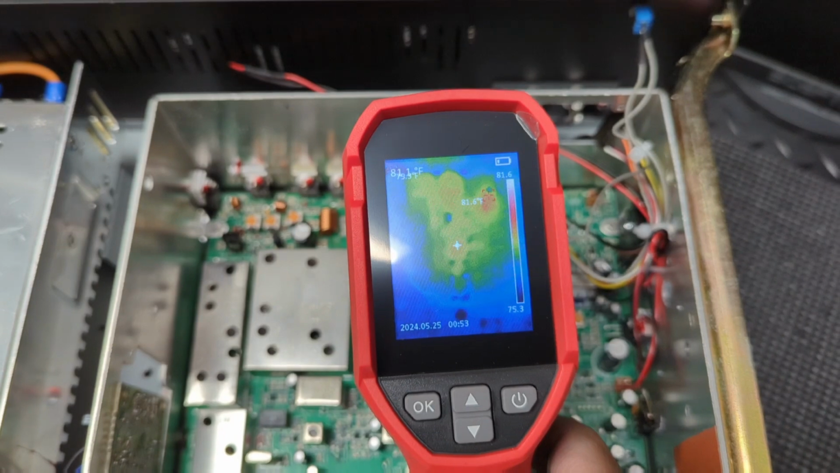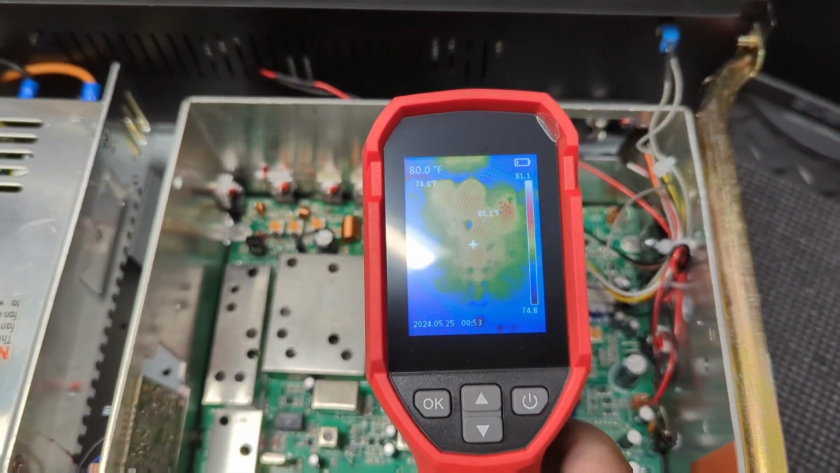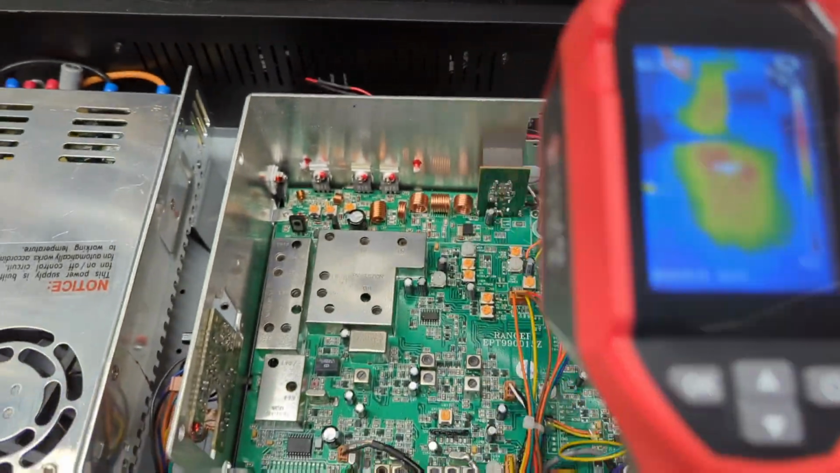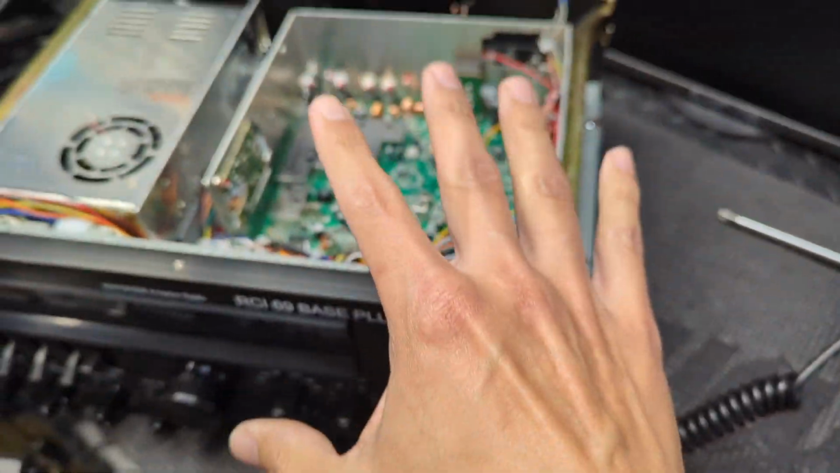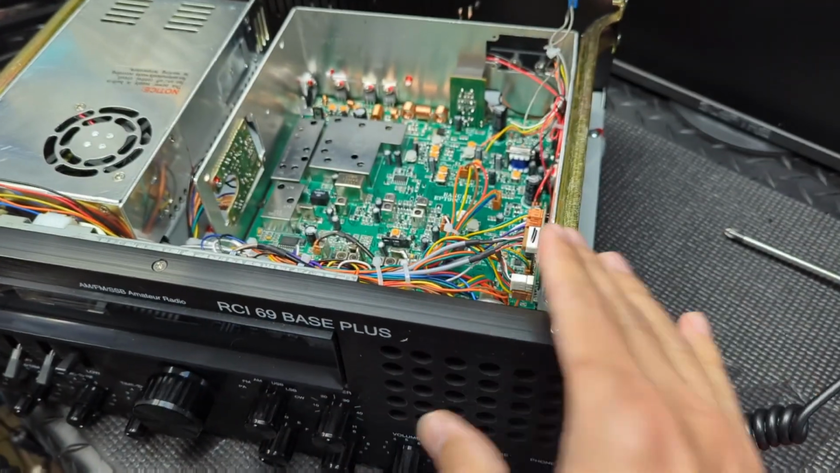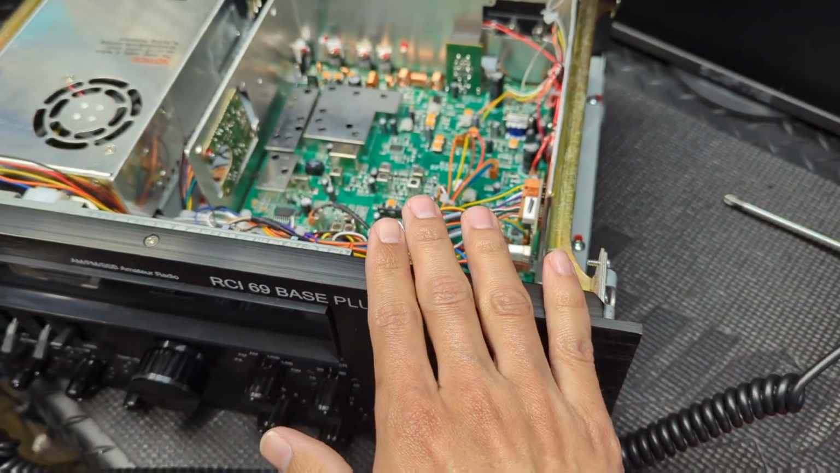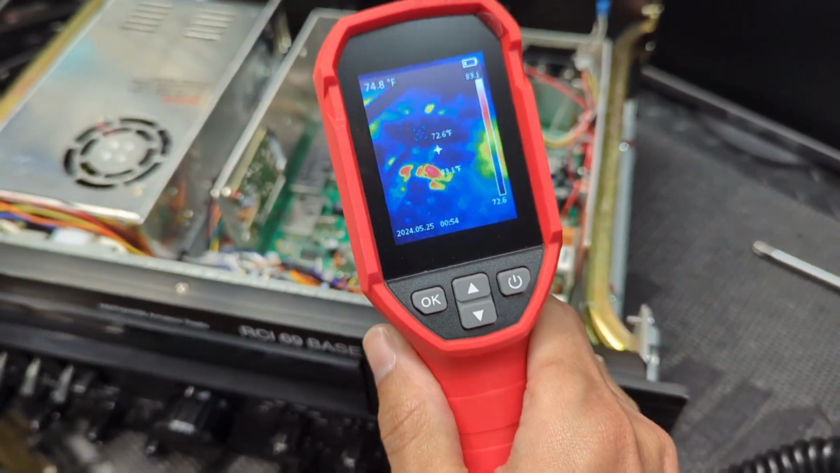So the heat is actually getting spread out. That's why you want to do this right when you turn it on, to see before stuff gets heat soaked. Because once something gets heat soaked, the thermal image is going to spread, and a lot more components are going to look hot or warm than just the one that was actually giving you your trouble.